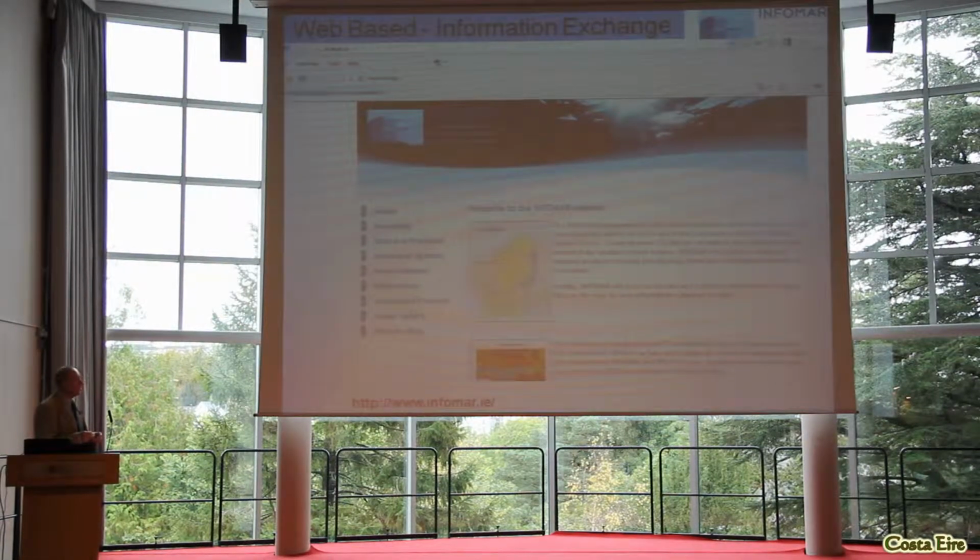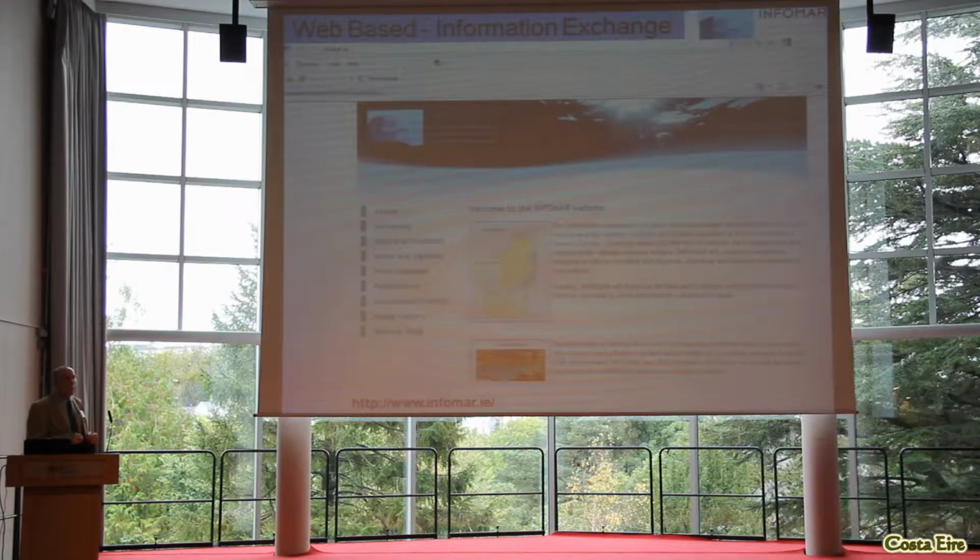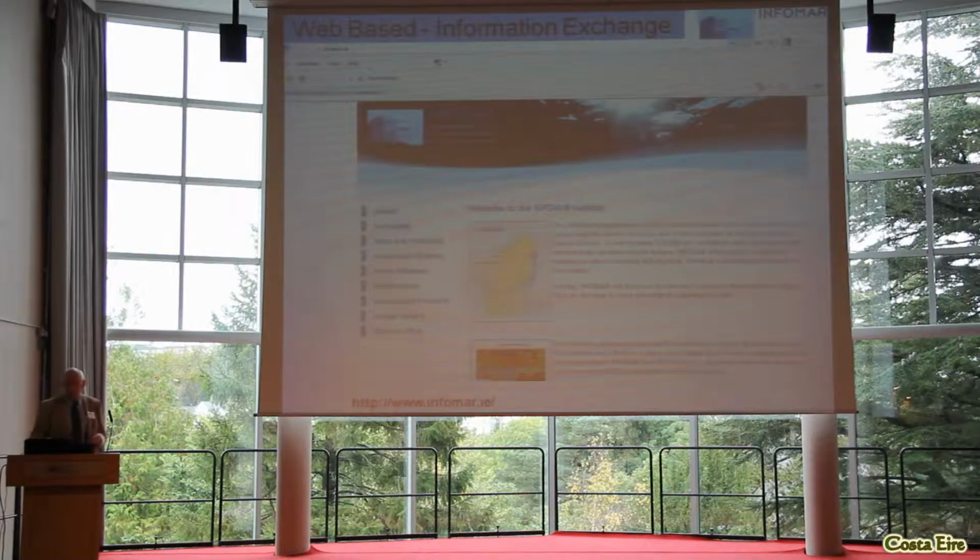And we try to put as much as possible on that in relation to how we do things, why we do things, things that are happening, the latest things. So it's the key website as far as we're concerned for this project. There are lots of links for everything else, but that's the key website to keep up to date.